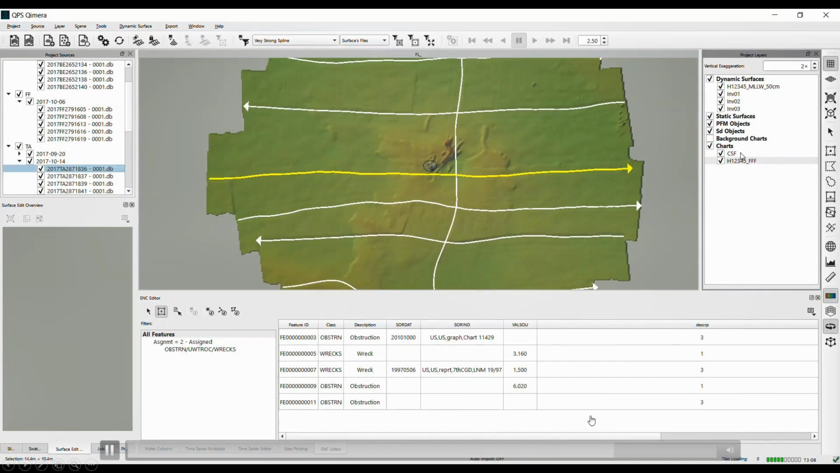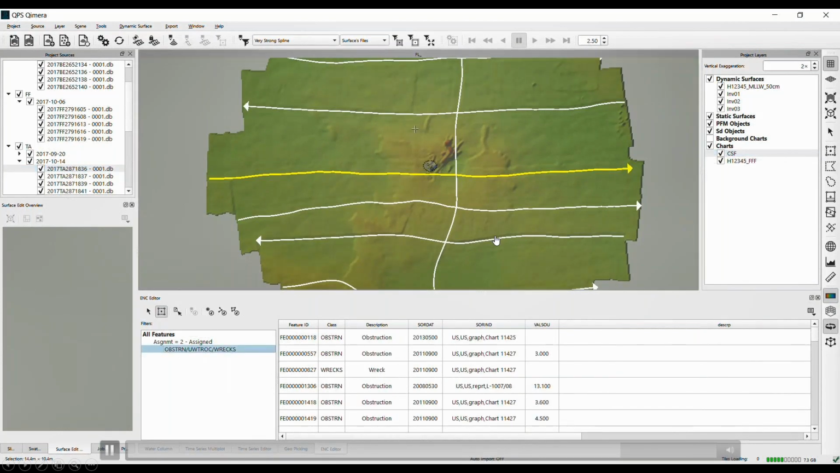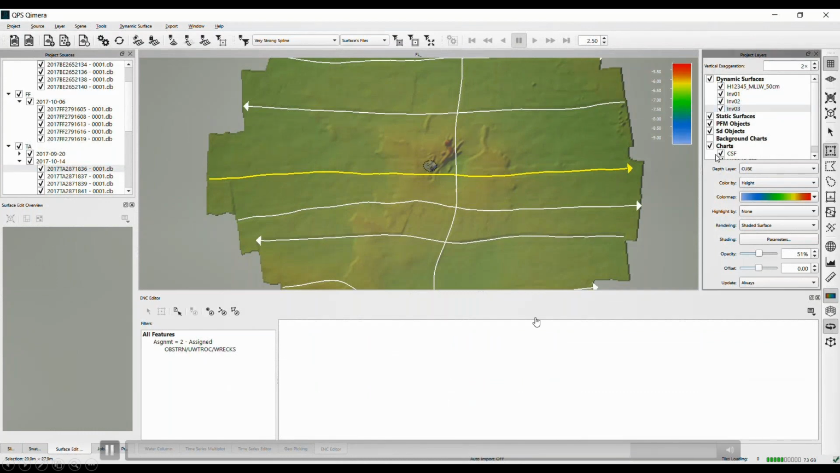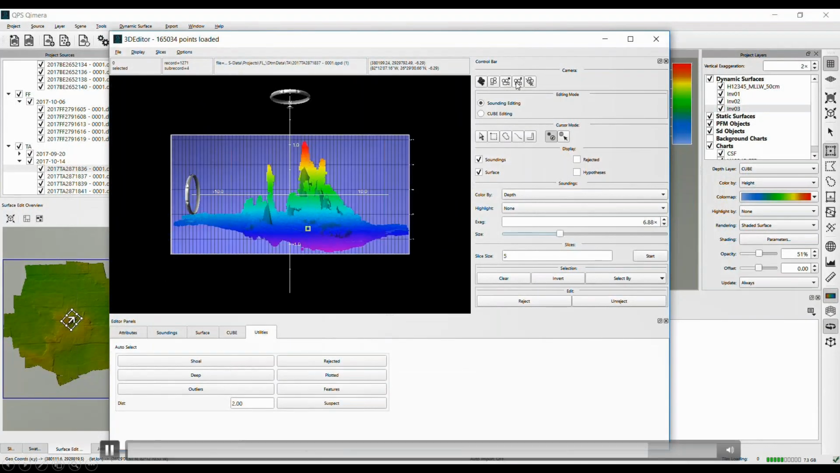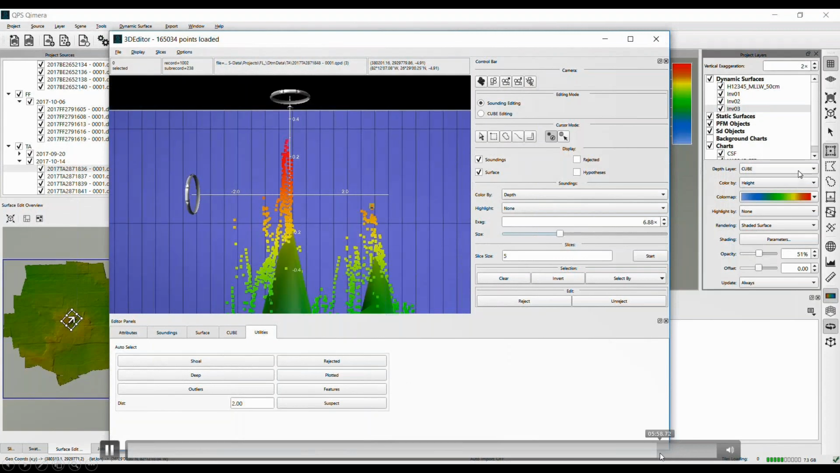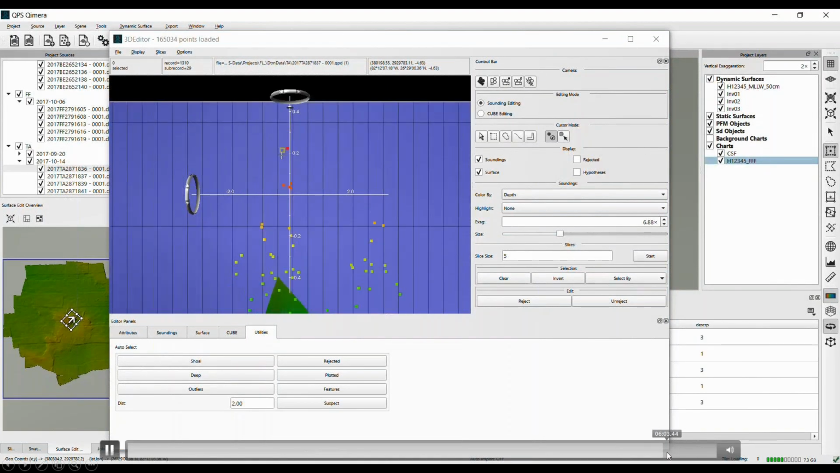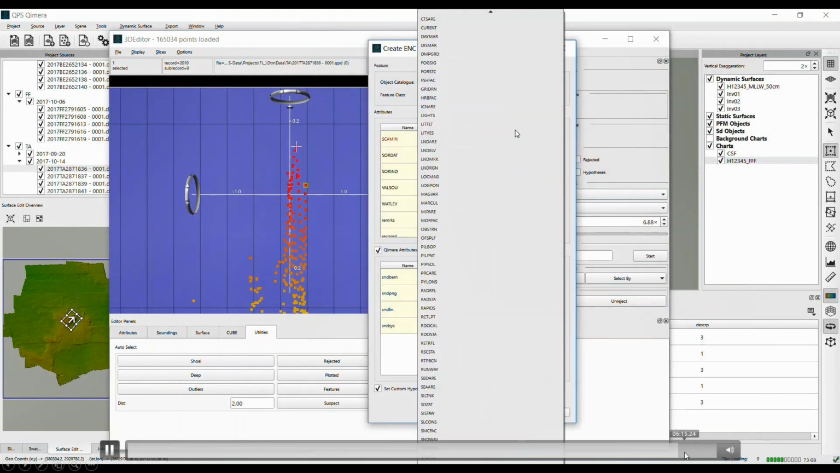Here it is. This one's a little better charted, and so again, I'm going to look at this in the 3D editor. My concern, once more, is that we're in waters where this is a dangerous wreck, and we would prefer to have a reliable shoal depth to represent this feature. So let's look at it in 3D view. There it is. And once more, I'm nominating the shoalest depth and converting it to a feature, ensuring the grid maintains agreement.